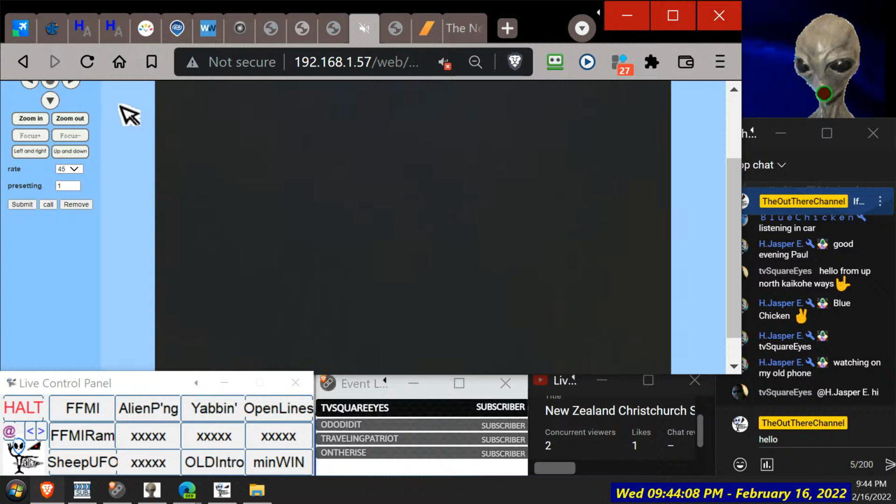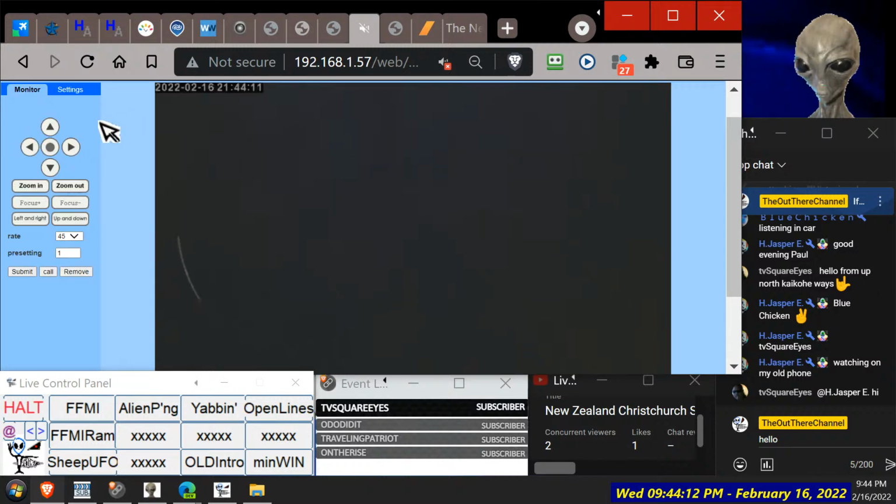Maybe that was close to the camera, or it's fairly big. Keep rotating, because we don't know if it's going to fall around in the box. It seemed a bit loose there for some reason. So yeah, we're not seeing... Zoom in. We're not seeing any stars or anything.